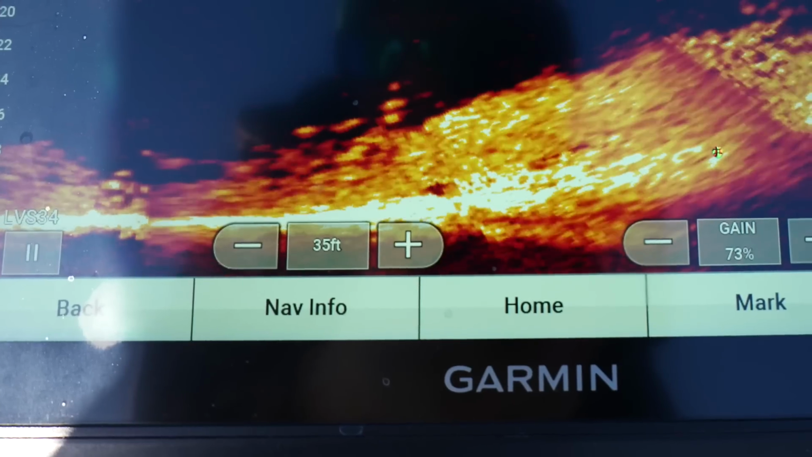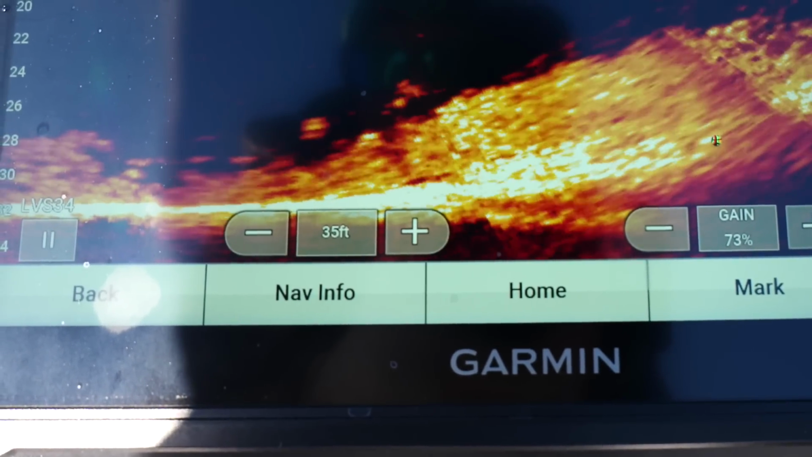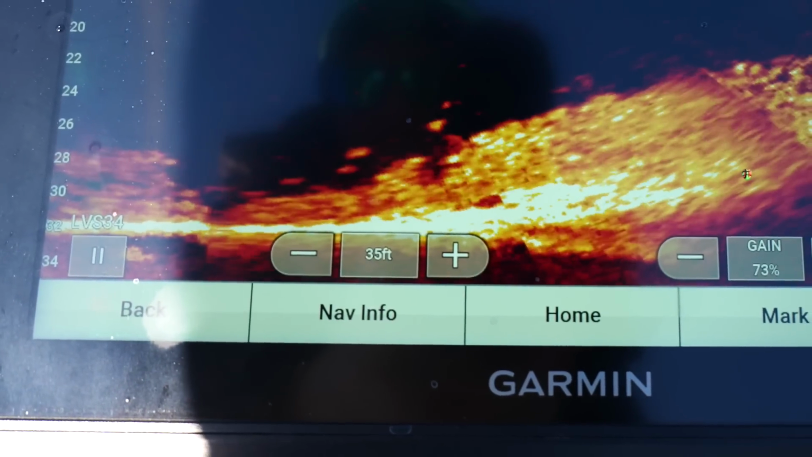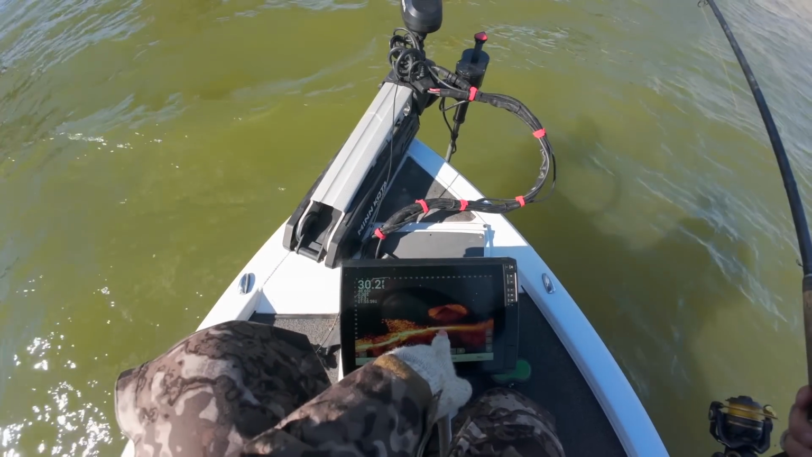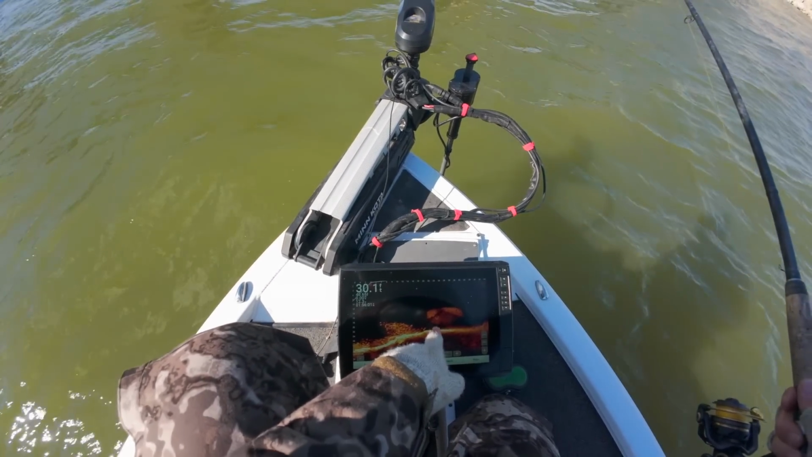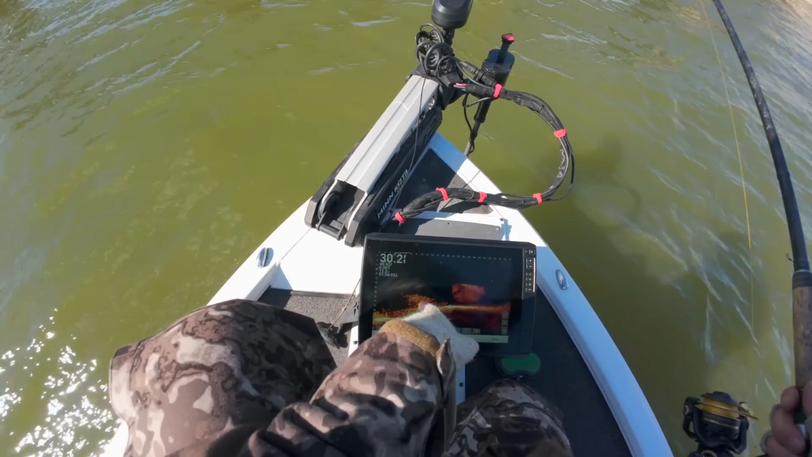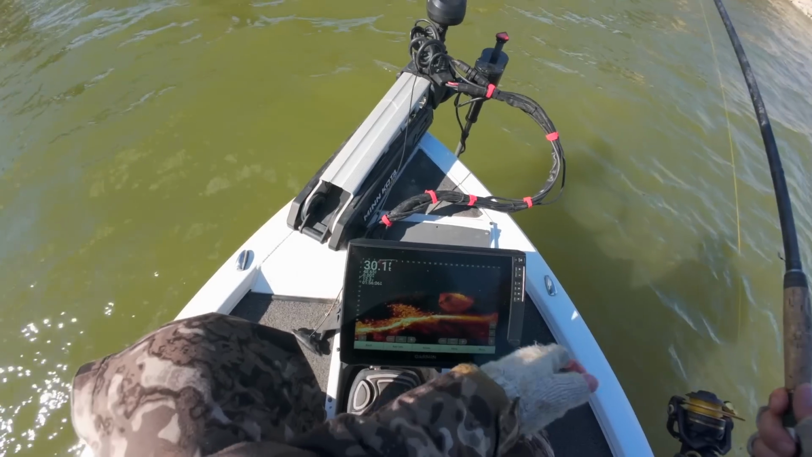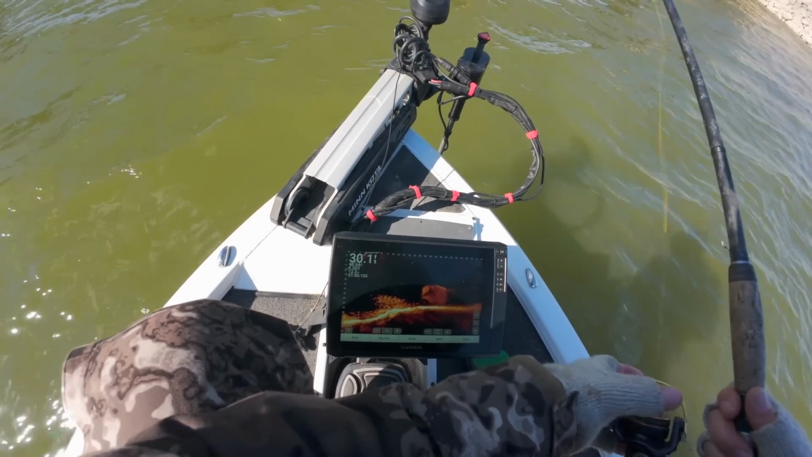Maybe they'll eat this time. That's a good one, looking at it. Just not eating. And then you can see these shad that are over here, and they better not get too close or they're gonna get annihilated. So I'm not getting bit on top of this pile here. I've got some interested parties, but just not getting bit.